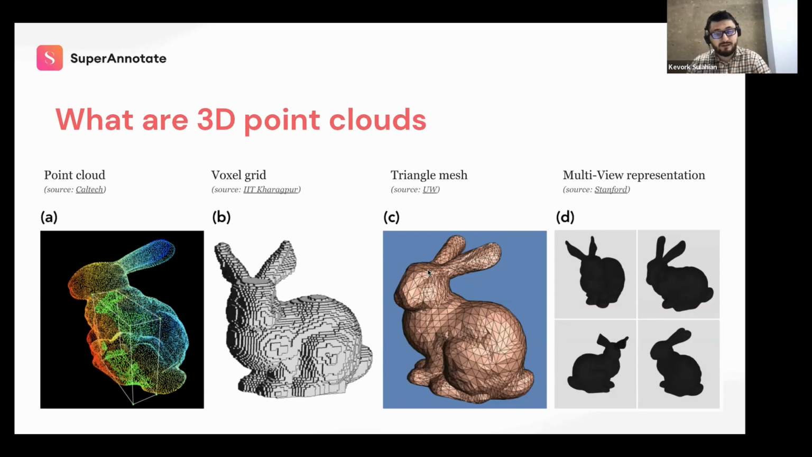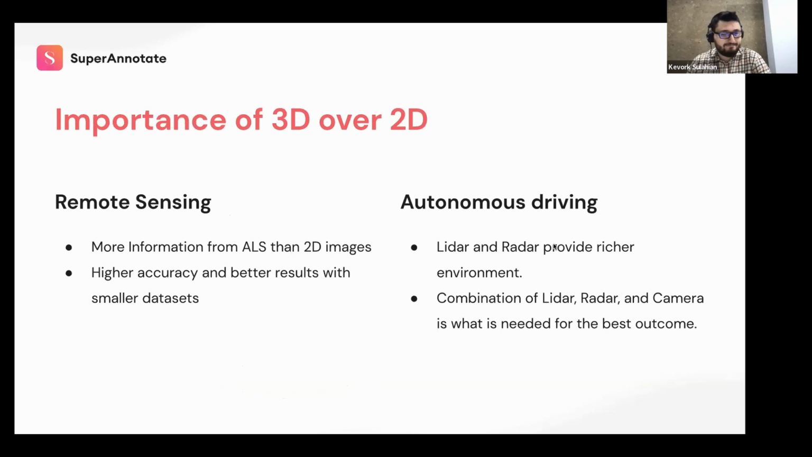So why 3D data? These types of data are an important technology because they enable the creation of, first of all, highly accurate 3D maps and modeling of the environment. For example, let's take LiDAR data, which is light detection and ranging. We learned that recently. It uses laser light to measure distances and create a detailed representation of the physical world.